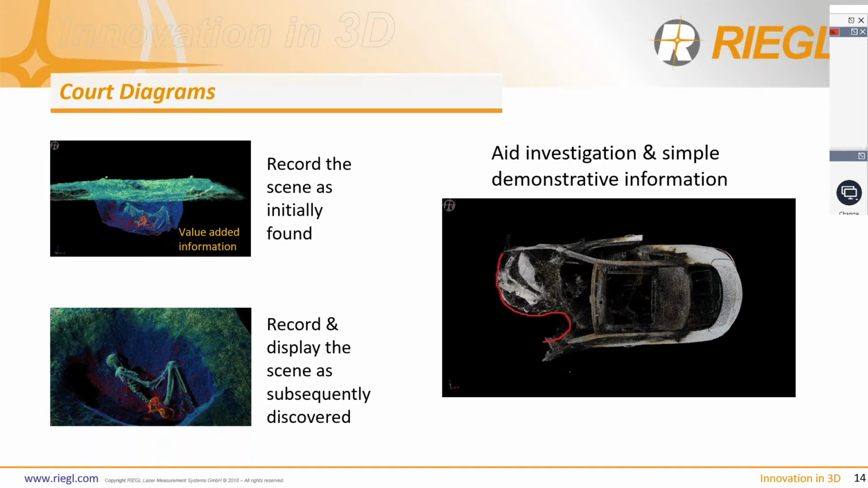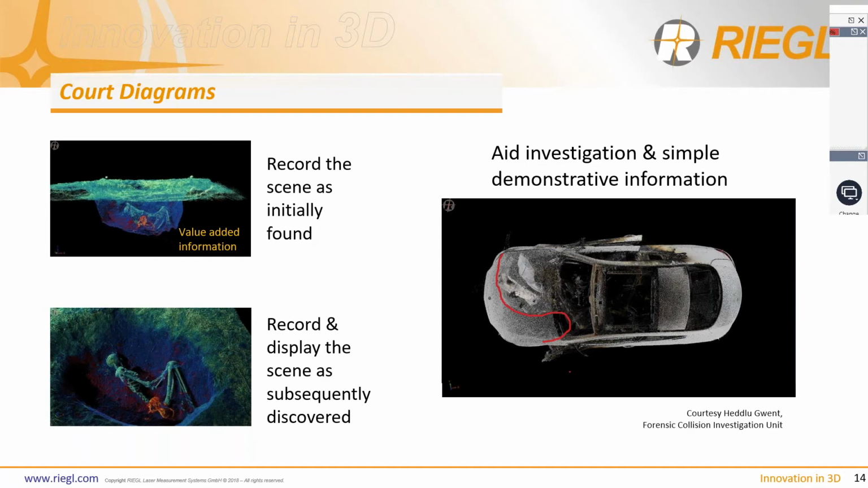By simple overlay of a bright outline, we can illustrate where the crush profile is measured to. And then finally, overlay a scan from an undamaged exemplar vehicle to show what it should have looked like had it not crashed into a tree. Many thanks to Gwent Police for sharing that imagery with me. Thanks.